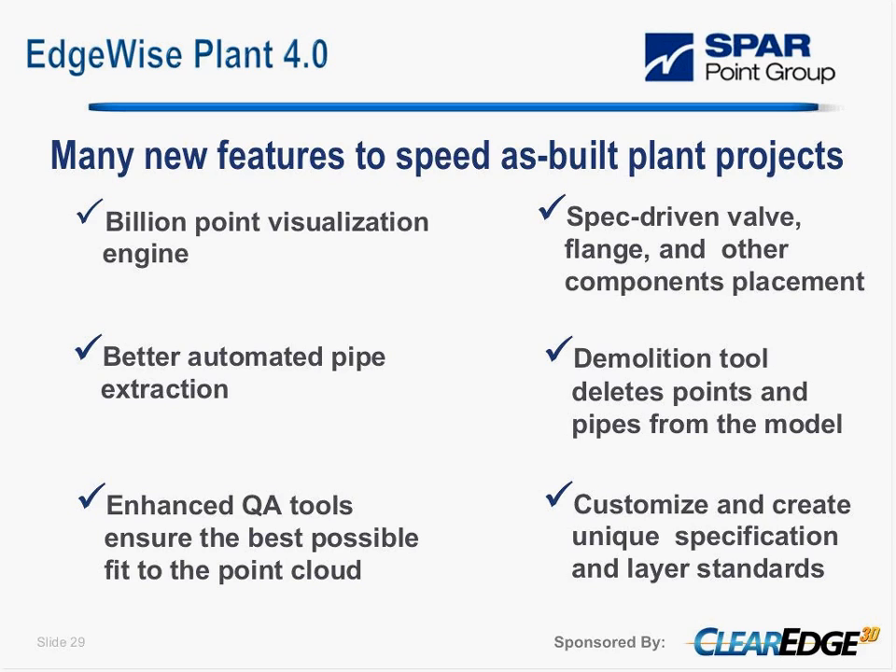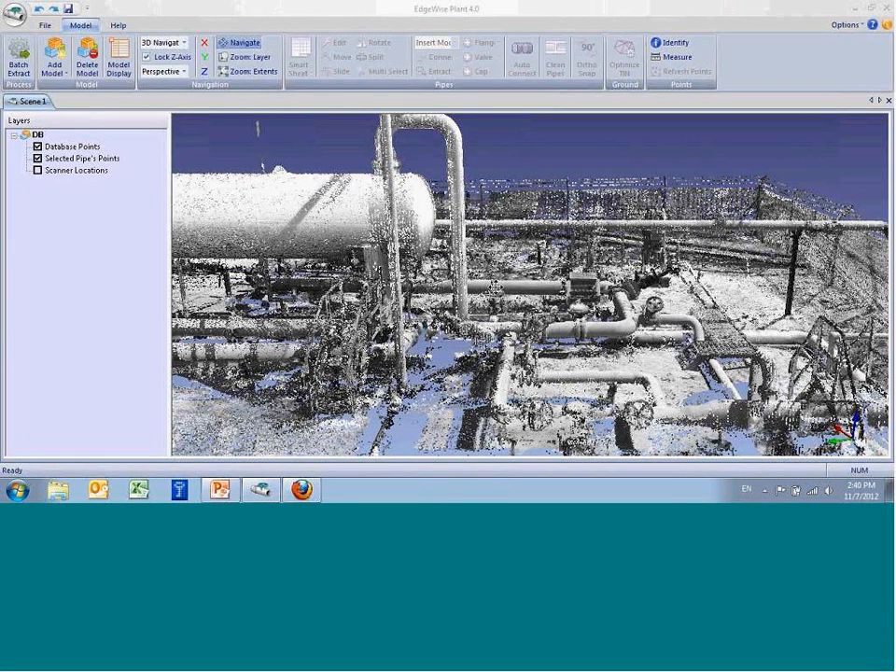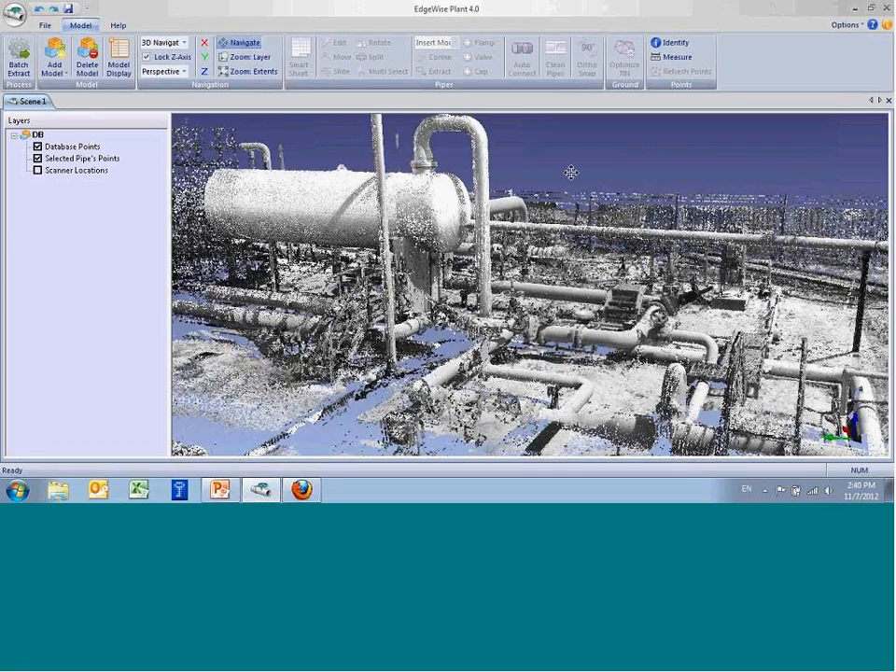So let me get to an actual demonstration here. If I can share my screen. Here, so you should be looking at EdgeWise Plant.